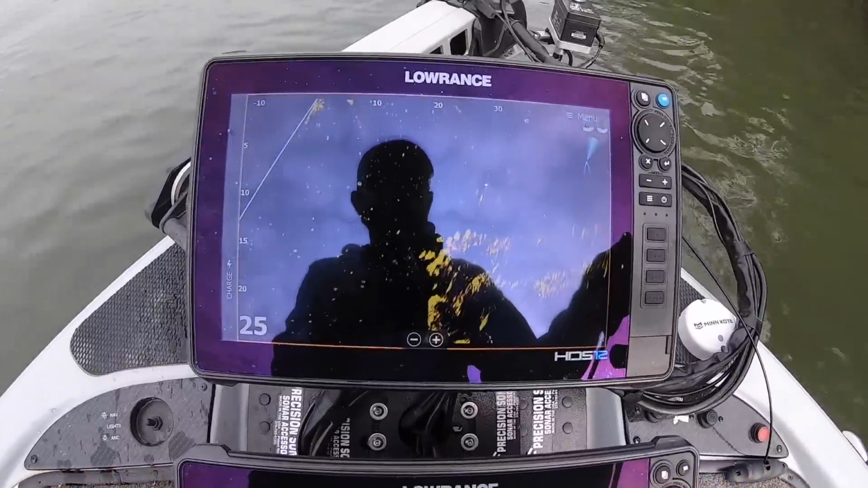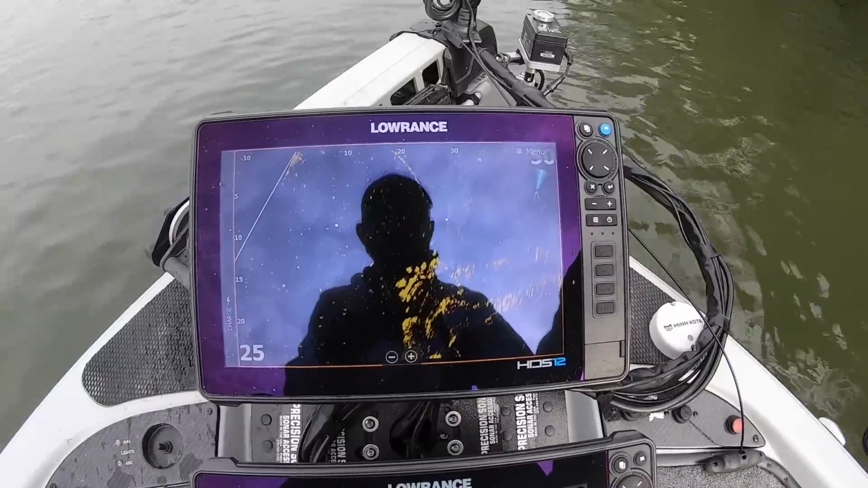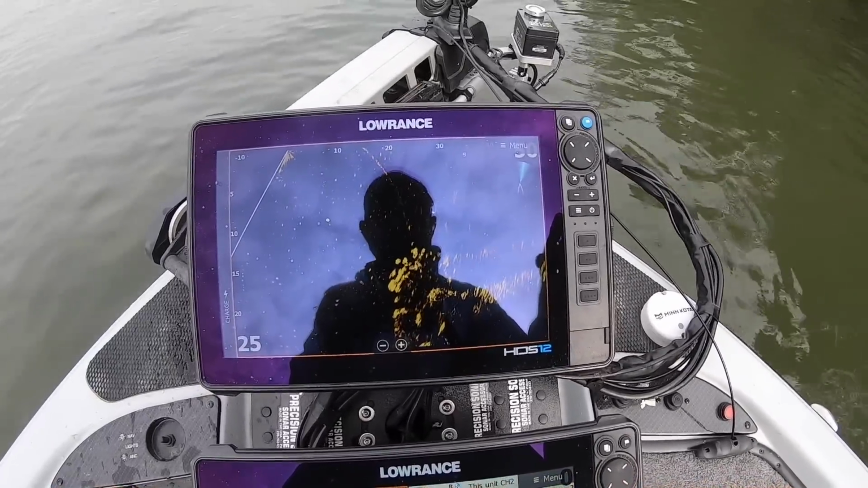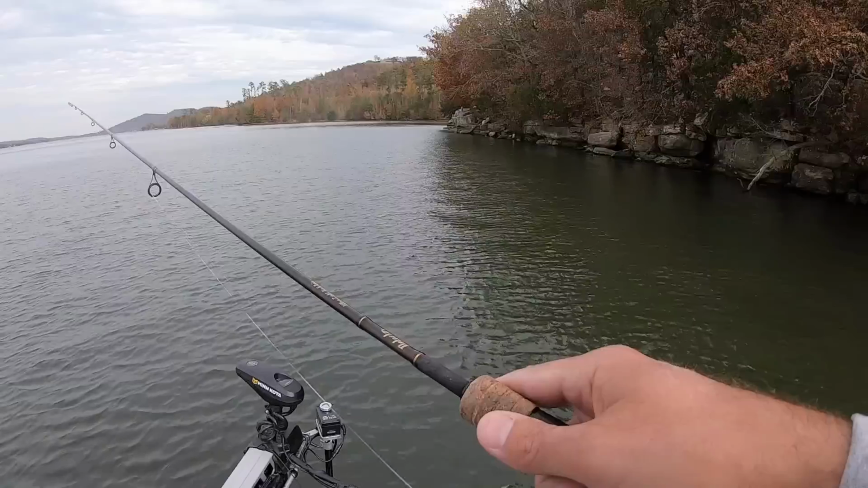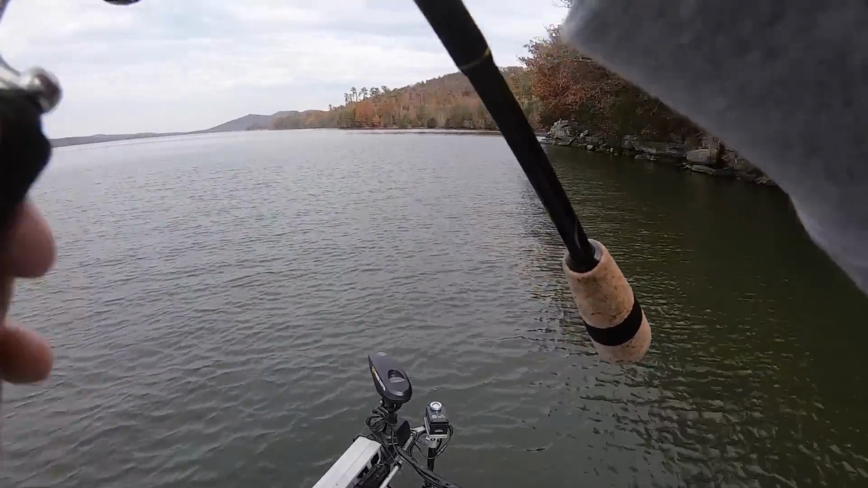All right, there goes my bait falling down. I'm gonna try to keep it right above them. Just let it fall right through them. See if one gets it. Yep, he got it. See him right there. He came off because I couldn't reel. There we go.